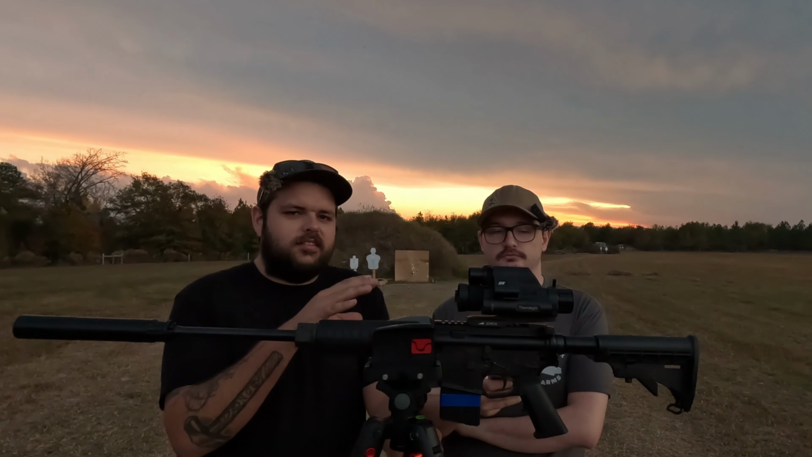Another thing with the DNT is it's an 18 series style battery. It's not an 18650, it's just a little bit fatter and longer. A 21700 is what's in these. DNT ships it with 2 batteries and the charger, and one of those batteries will get you by all night. Yeah, we rotated between about 4 different fields, and it was coming on and off throughout the night. When we got back, I was on 1 bar.